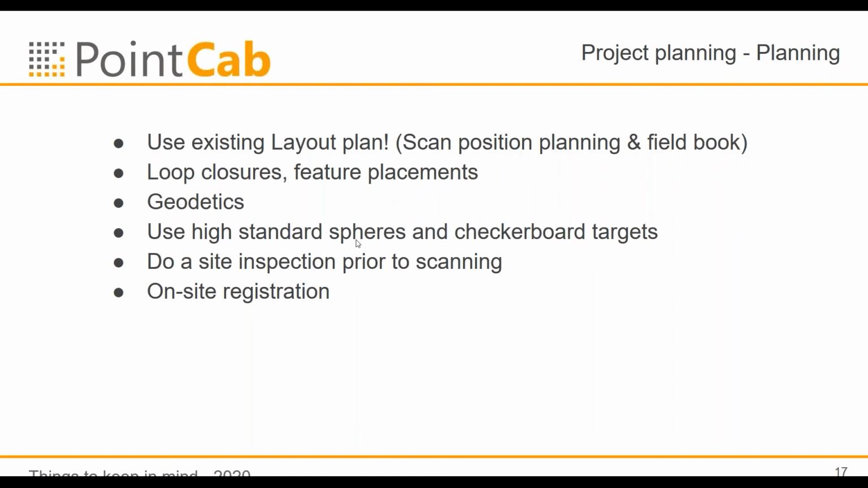And of course, you should make sure that your instruments and your scanning equipment are in tip-top shape. Use only high standard spheres and checkerboard targets. There are people out there who say, I go to the supermarket and buy some balls and just paint them white. But the issue here is that the reflectivity is then not perfectly given. Perhaps the sphere in the intensity value image is not looking like a sphere anymore, but has some bumps and bruises, as well as checkerboard targets.